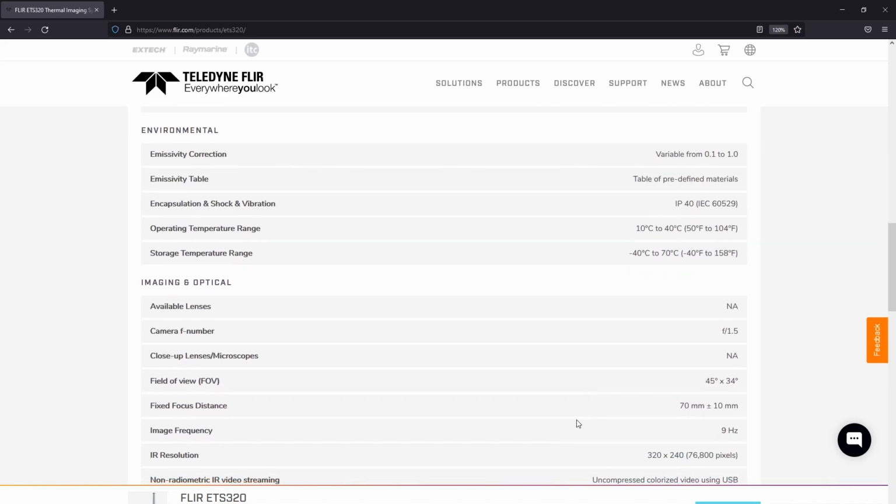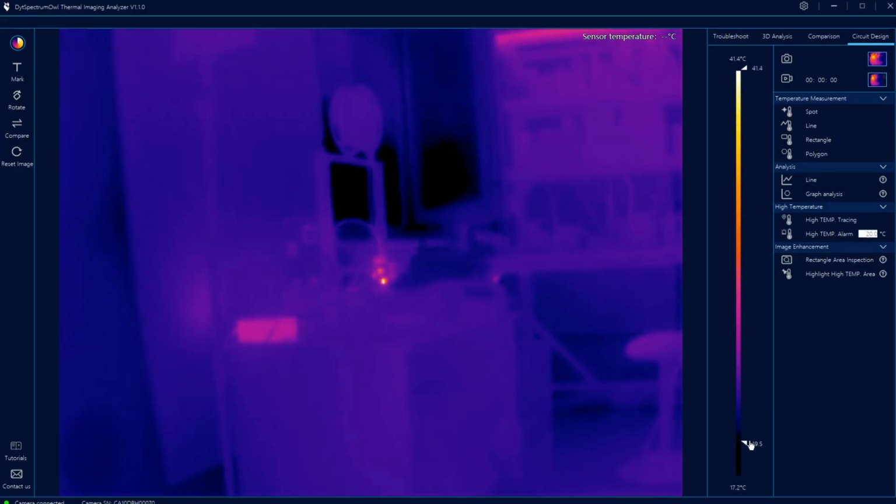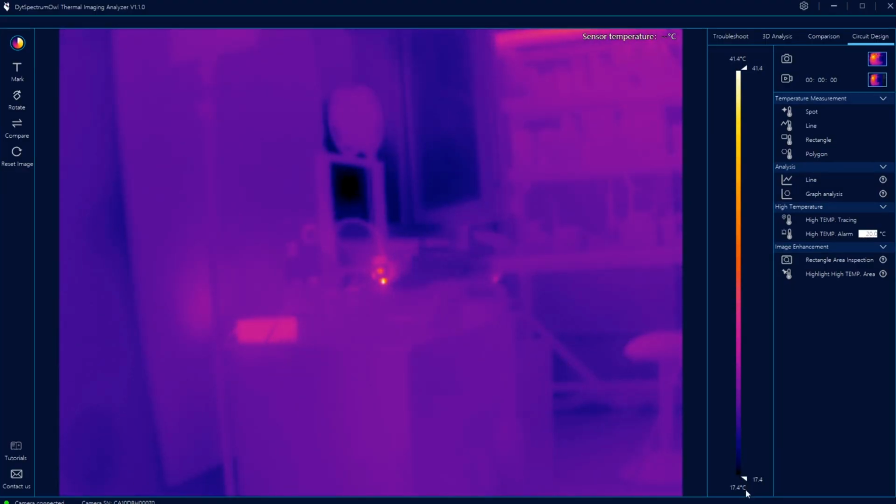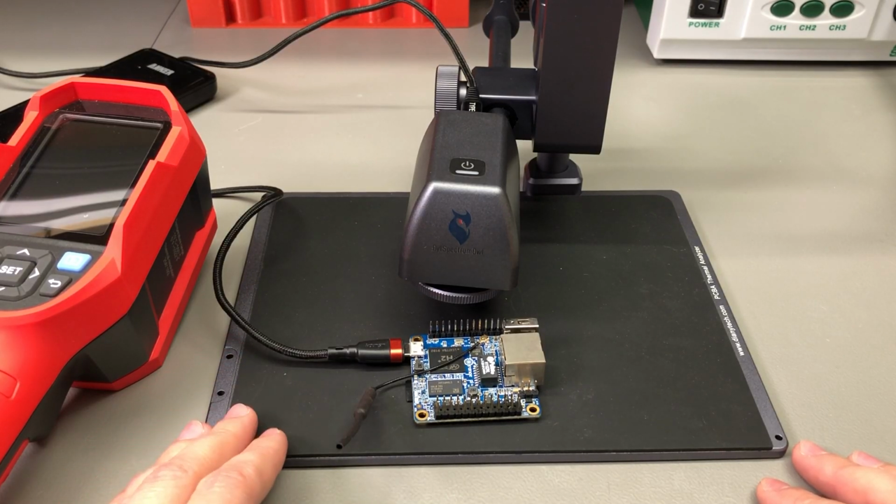and as a bonus, when compared to a handheld unit, due to having this manual focus adjustment, you can also focus it in the distance up to 2 meters, and you can also inspect larger objects, like, for example, I can look at my 3D printer seen from 2 meters away. Now, obviously, at that distance, the resolution starts to become a limitation, but you can always bring it closer if you want to inspect a particular area.